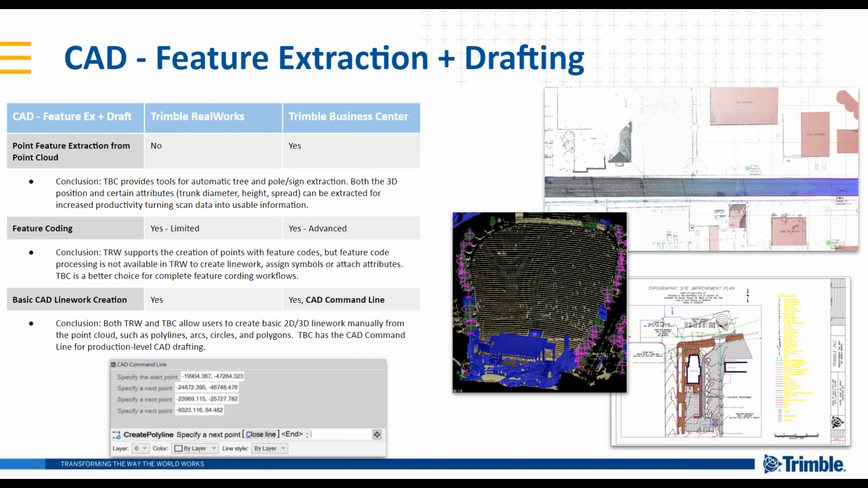So today, TBC allows for automatic tree and pole and sign extraction. Just recently released version 5.30 added an automatic pole and sign extraction routine. This is really handy because it can save you a lot of time picking out attributes. We can find things like the tree trunk diameter or the canopy diameter, the drip line diameter, or the 3D position of the center of the pole on the ground, or the pole diameter, for example.